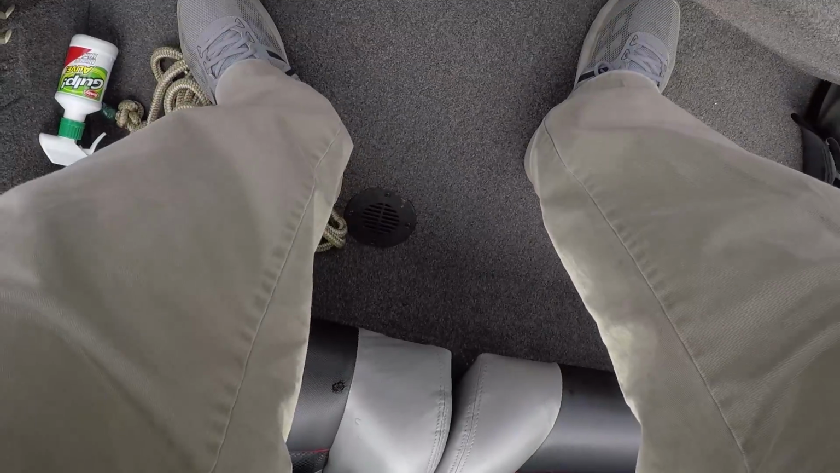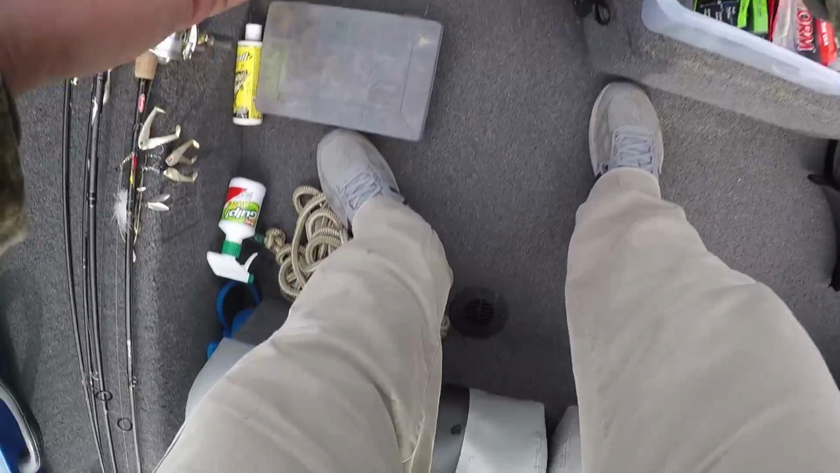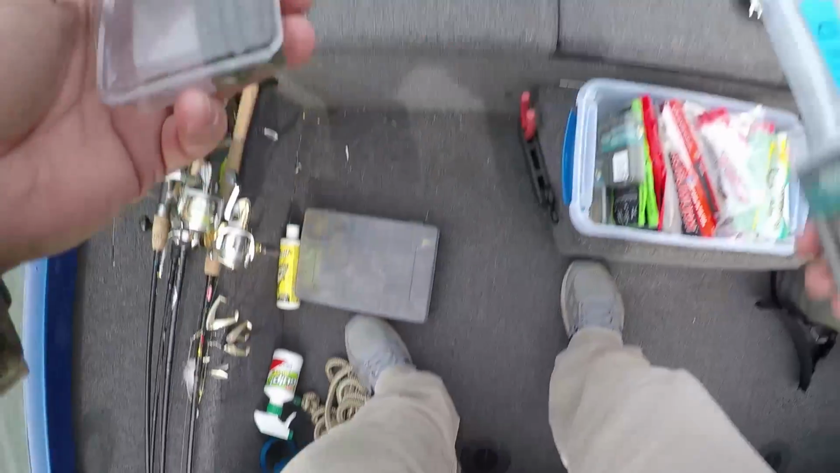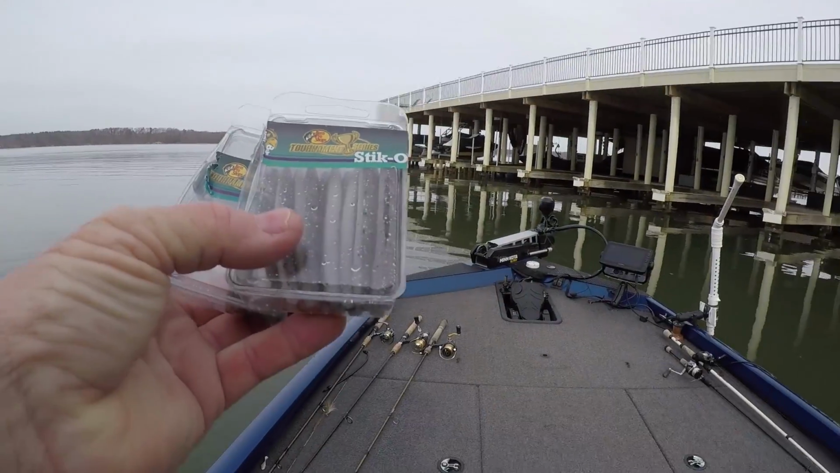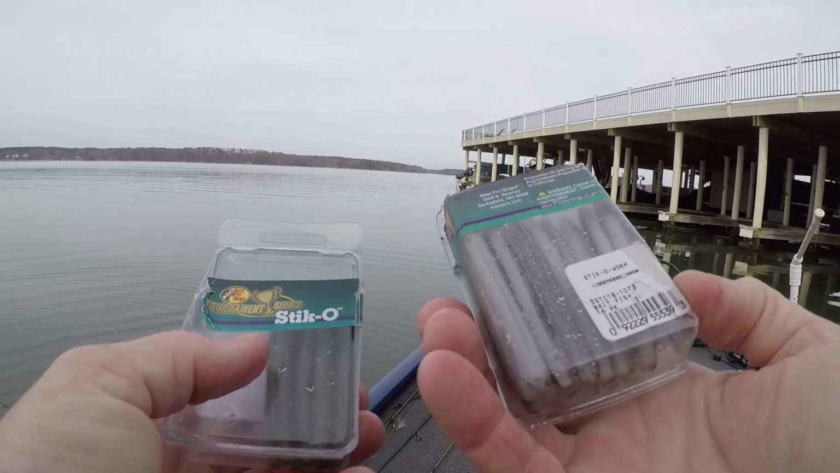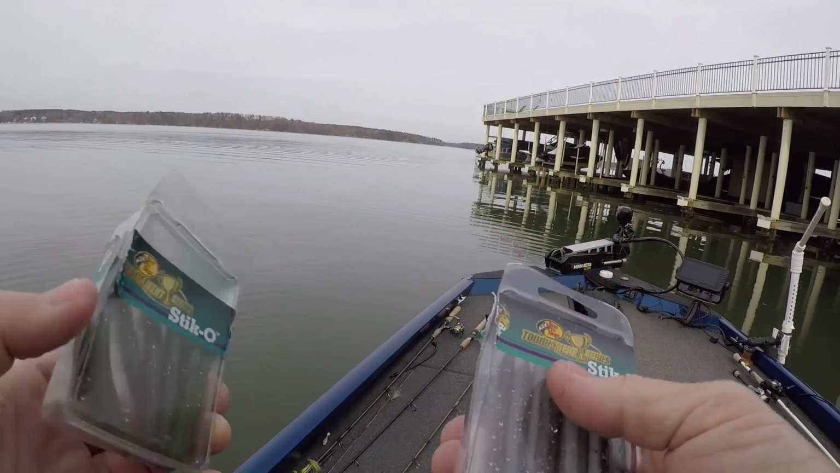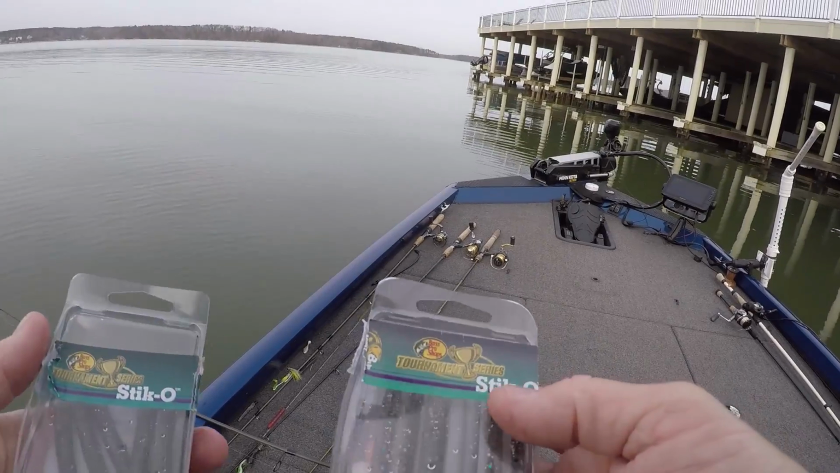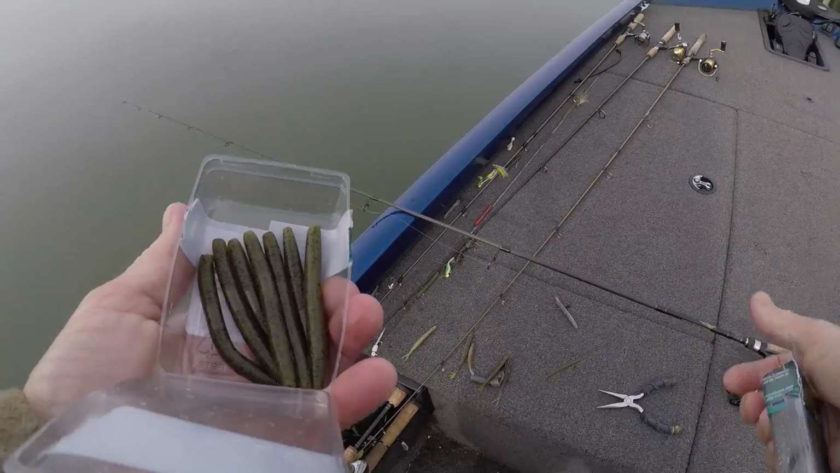I said I was going to show y'all what I was using. And this is what I'm using, guys. Stik-Os Tournament Series. That's why they're eating them up. That right there is called baitfish. That's been good so far. And I've got a green pumpkin laid out here. And I'll tell you what, let's try, we're going to switch right now to a green pumpkin one, okay?